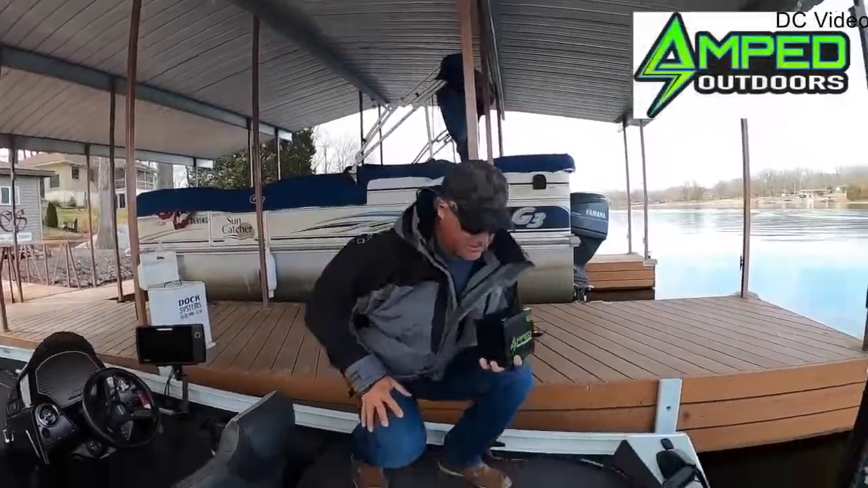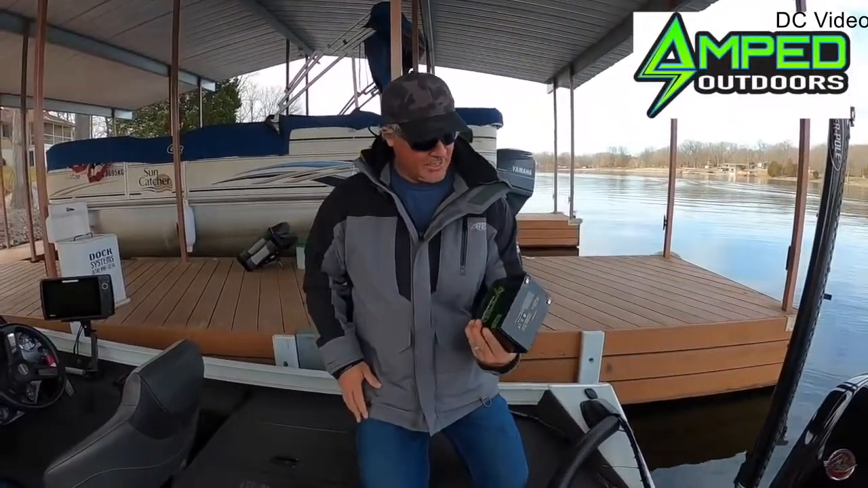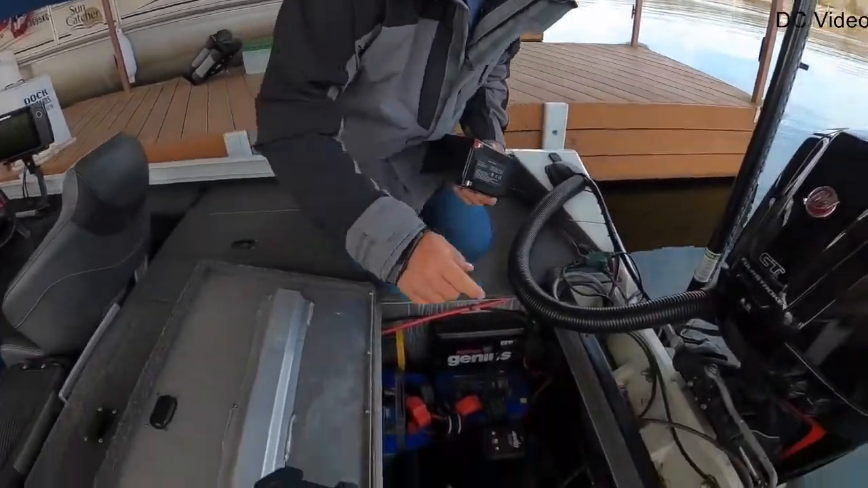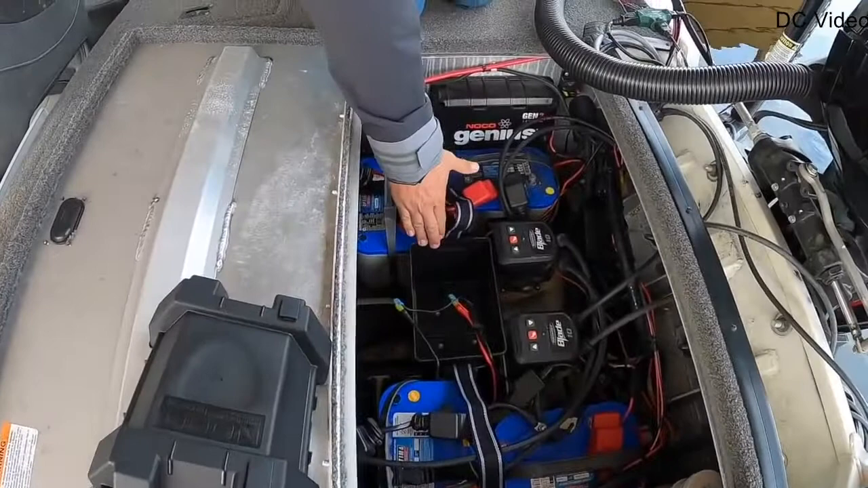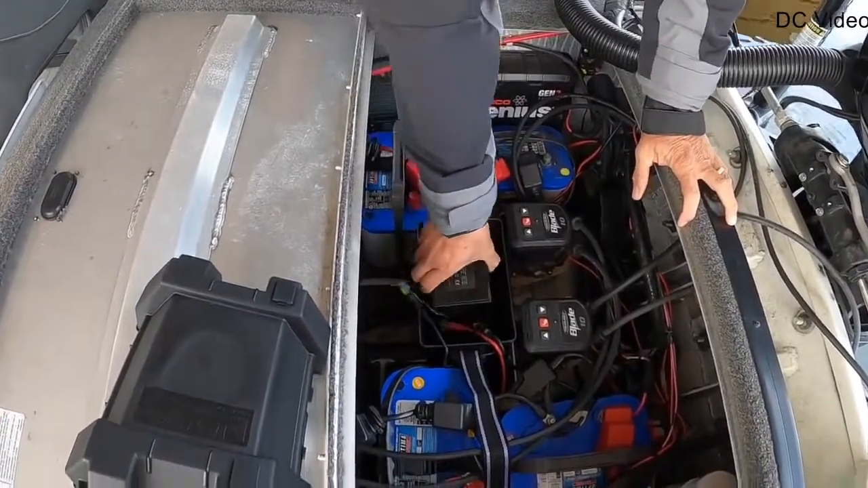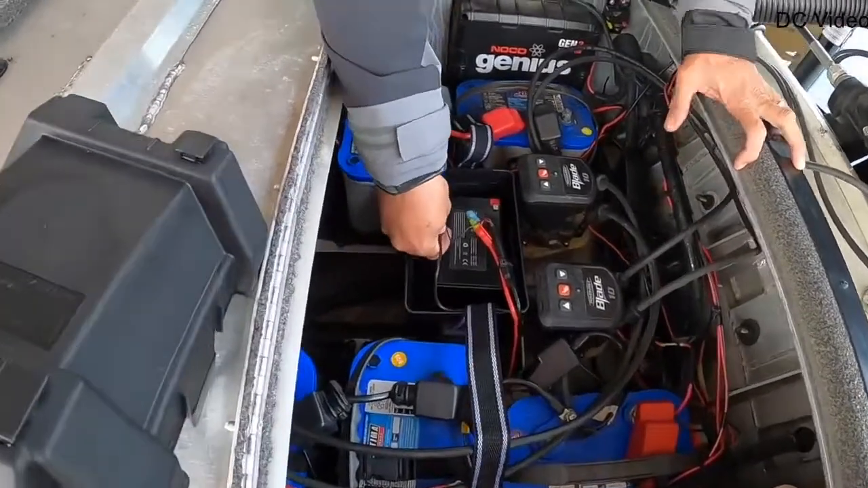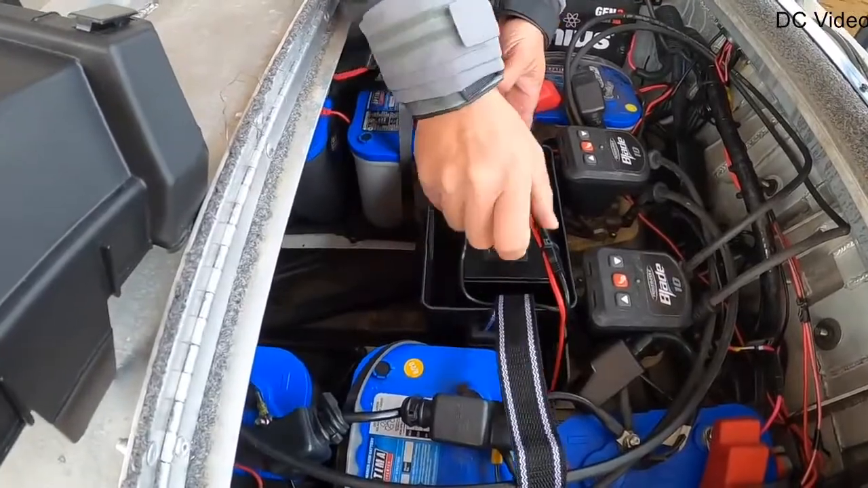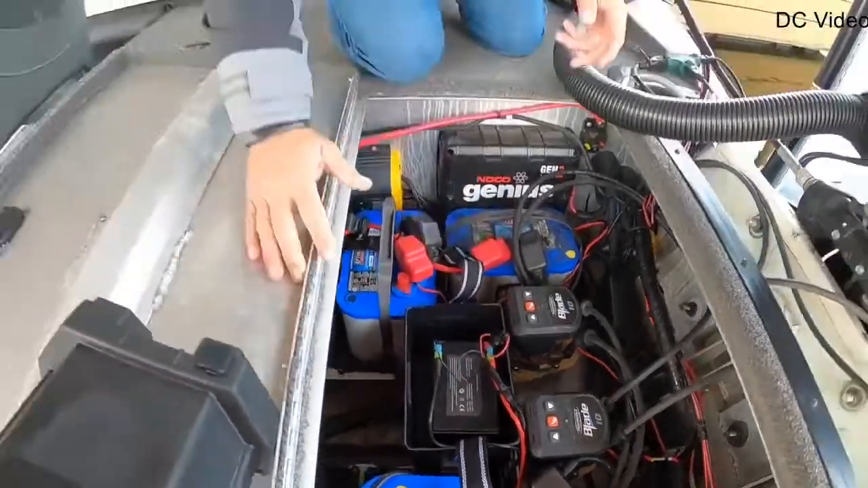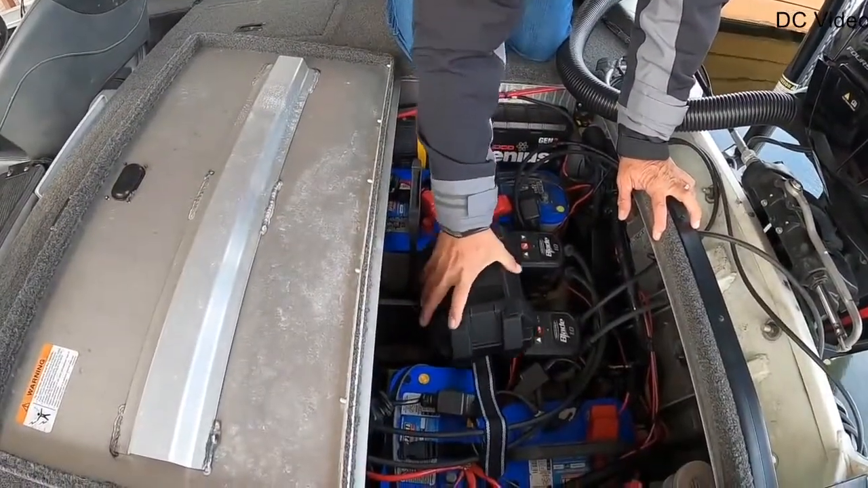So the nice people at Amped Outdoors sent me this battery to check out. It's a 48-amp-hour battery. It's really small and compact. What I did was put basically an ATV battery box here, and that's going to house the battery very easily. It fits right in there. I've got some dual connectors, and they fit on there like so. So we're hooked up, and then simply put, our box goes right on top of it.